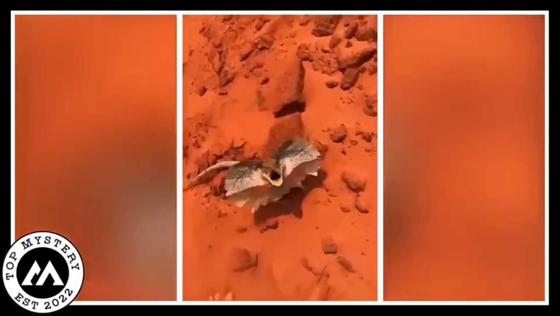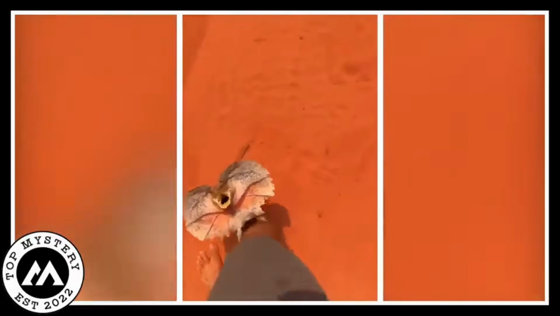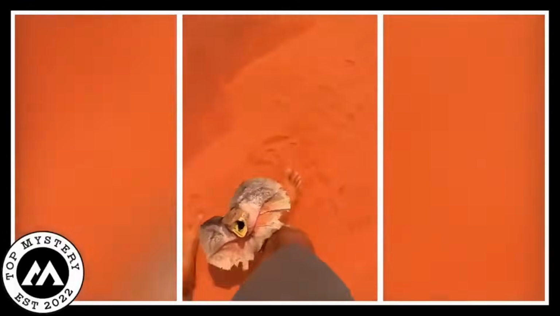The man was interested in this surprise, so he kept recording. He did not know the lizard was getting interested in him. With its frill wide open, the lizard slowly moved toward the man. All unforeseen, in the blink of an eye, the lizard jumped and stuck to the man's leg, holding on with its small claws.